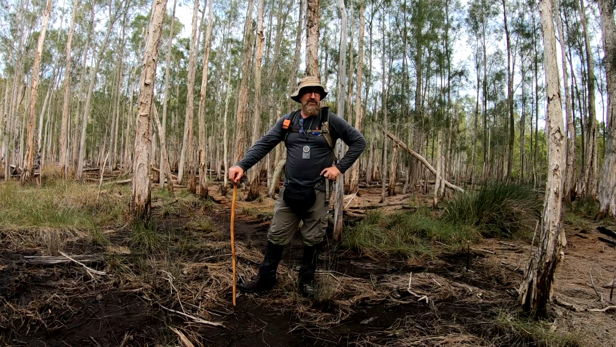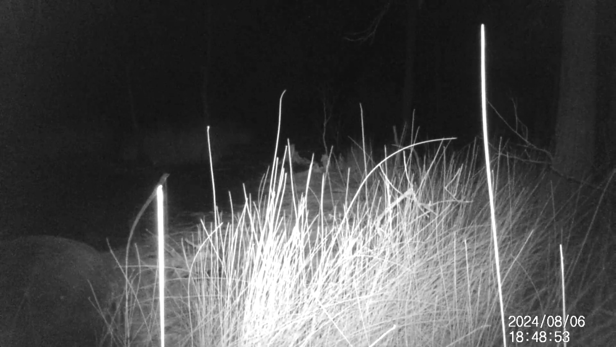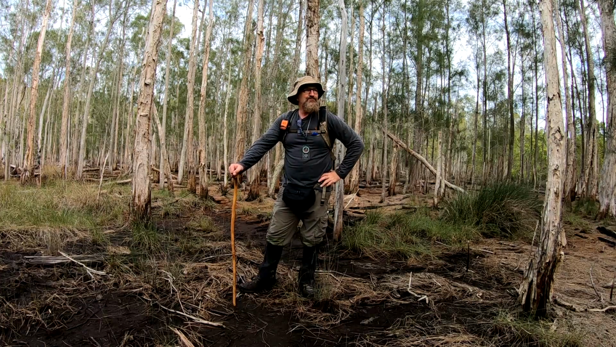I've got about probably a K to go till I get to the trail camera, so it'd be interesting to see what's on that. Hopefully there's something. And yeah, it's pretty muggy this morning. It's probably about 20 past 8, and had a bit of rain through here overnight, so it's made it a bit muggy, but that's not too bad. I think the breeze is meant to pick up a bit later, so that'll be good.